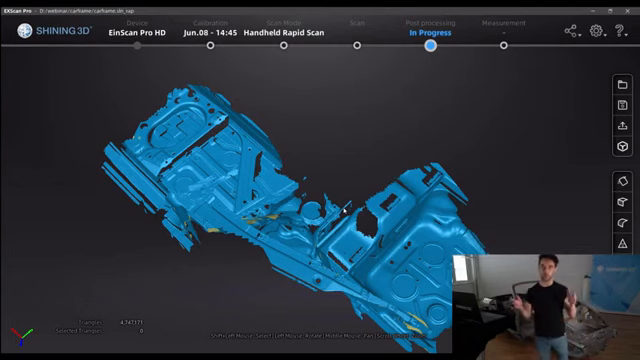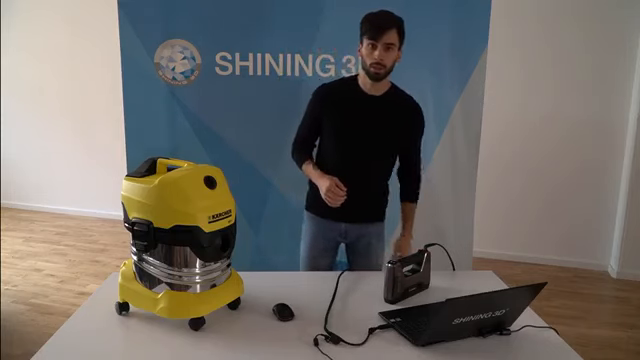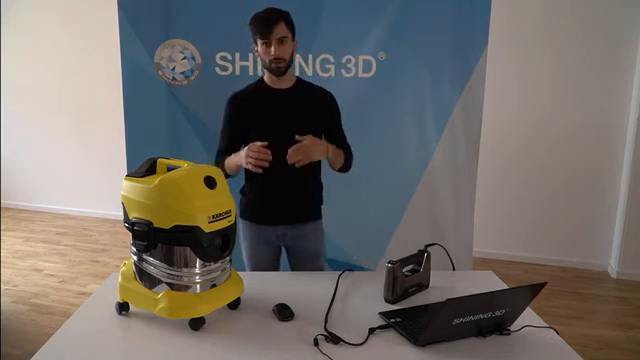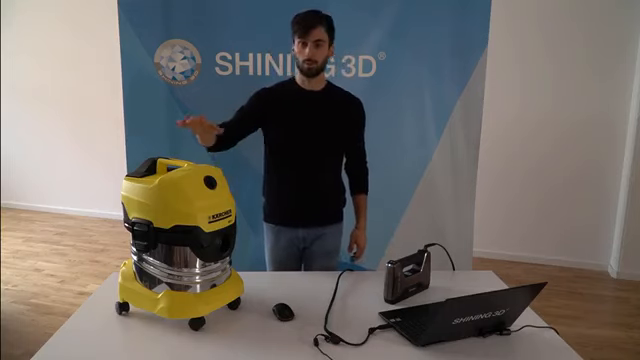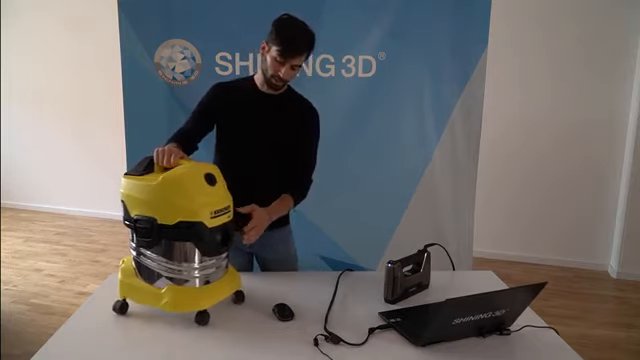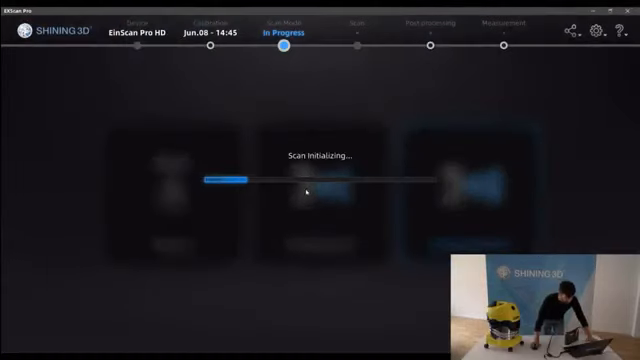My colleague Sergi will explain you another one now. Alright, we want to show you another example with the rapid scan mode. It's well known that it's difficult to scan very different surfaces when we have to deal with very light, dark, or even reflective surfaces. And this is why we have brought you this object here, which has light, dark, and reflective surfaces. Let's see how the scanner behaves now.